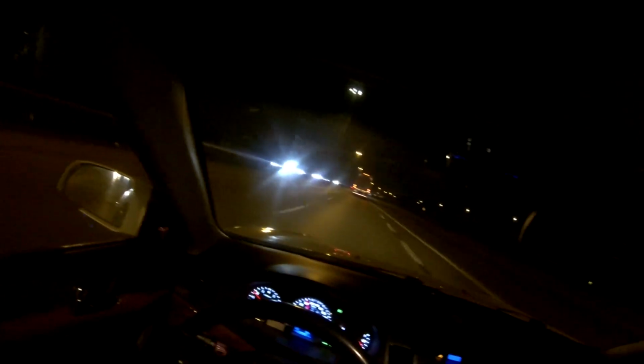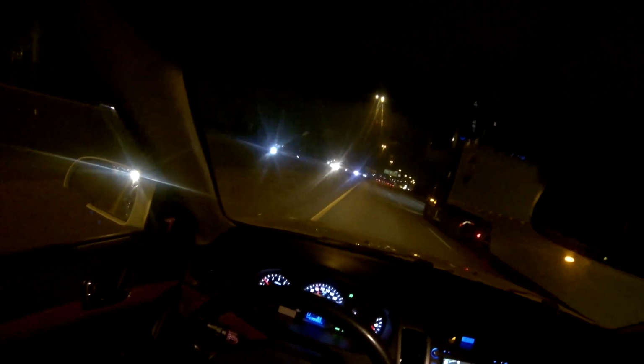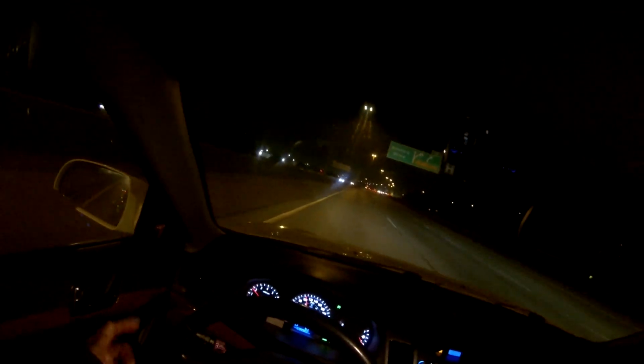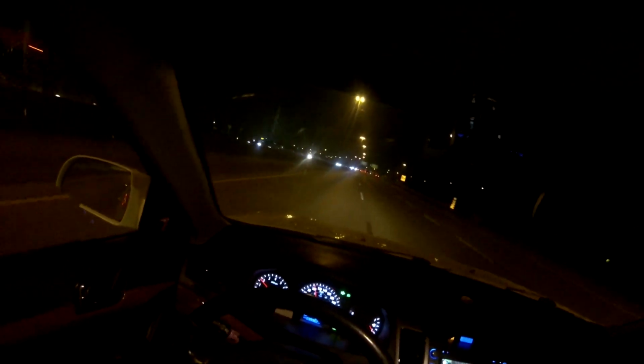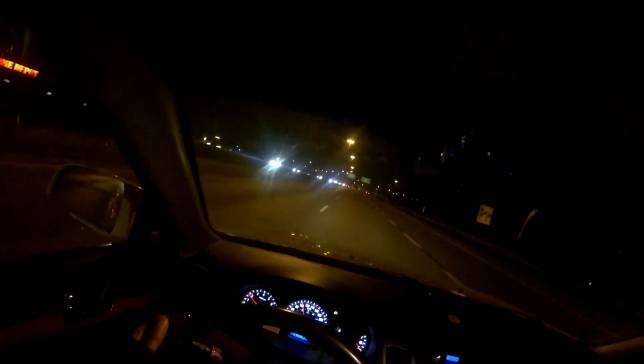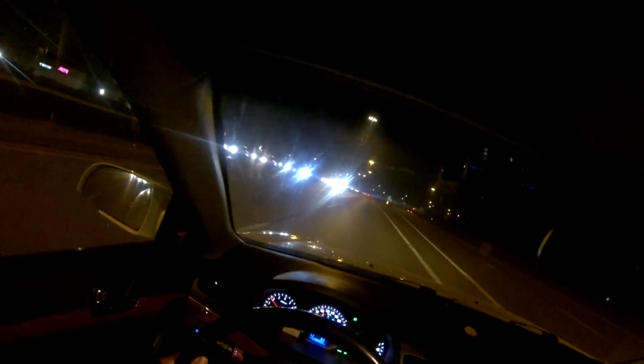Okay, I'm doing 100 and I want to pass this truck, so I signal left, mirror, blind spot, and I move over to the passing lane. And I'm still doing 100. I did not have to accelerate because he's going slower than me. Now I'm gonna go back to the right lane, so I signal right, mirror, shoulder, and then move over. There. And see, I did all of that at 100. I did not have to increase my speed.